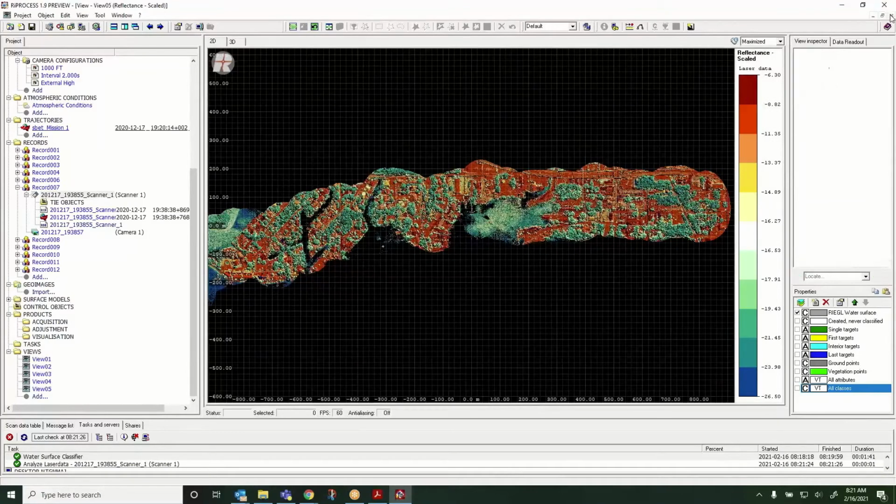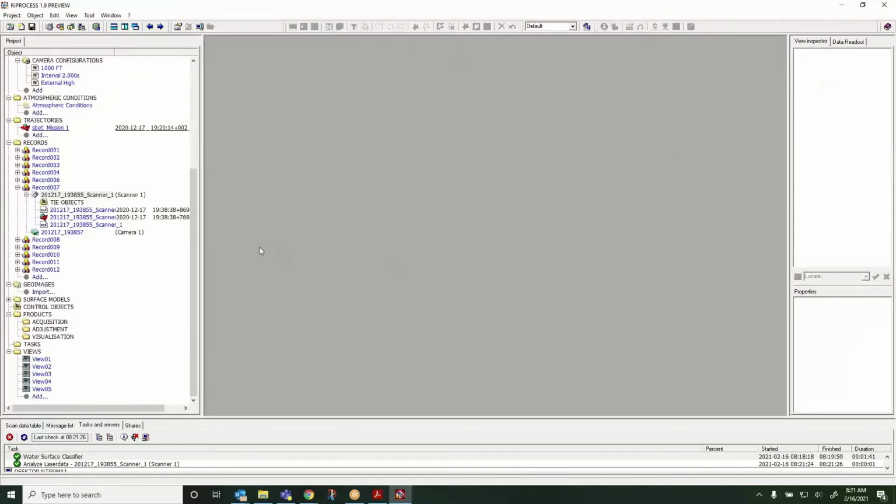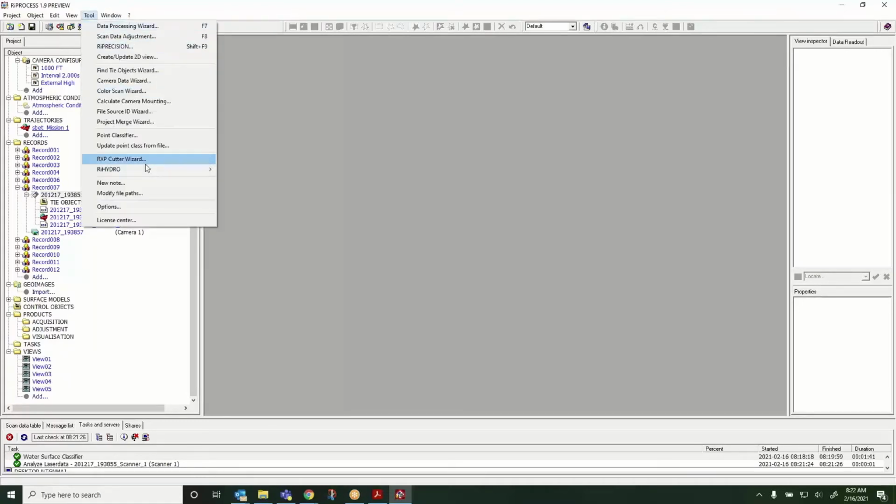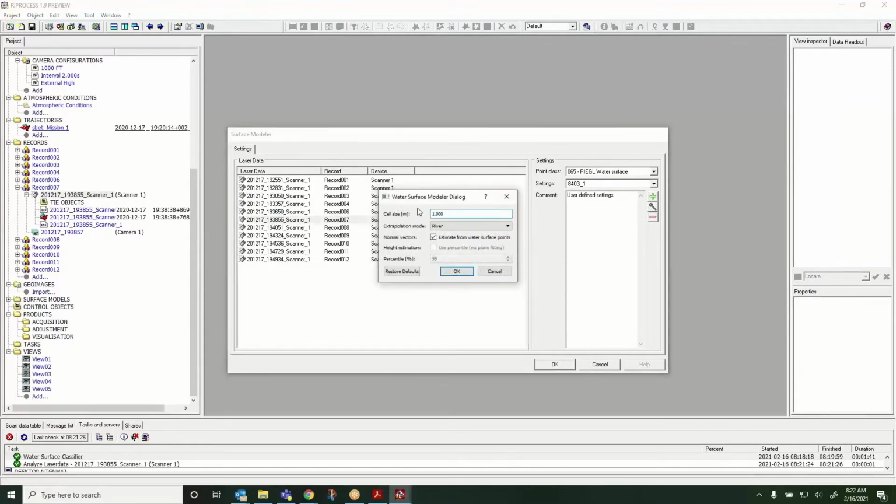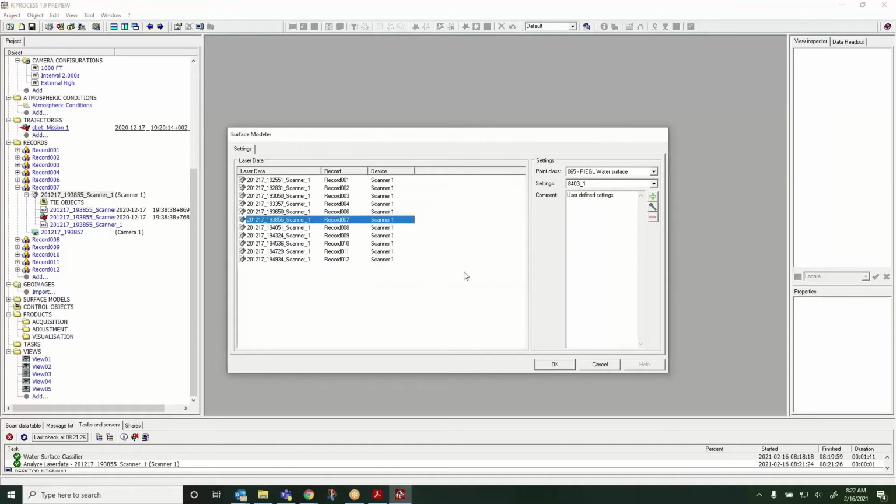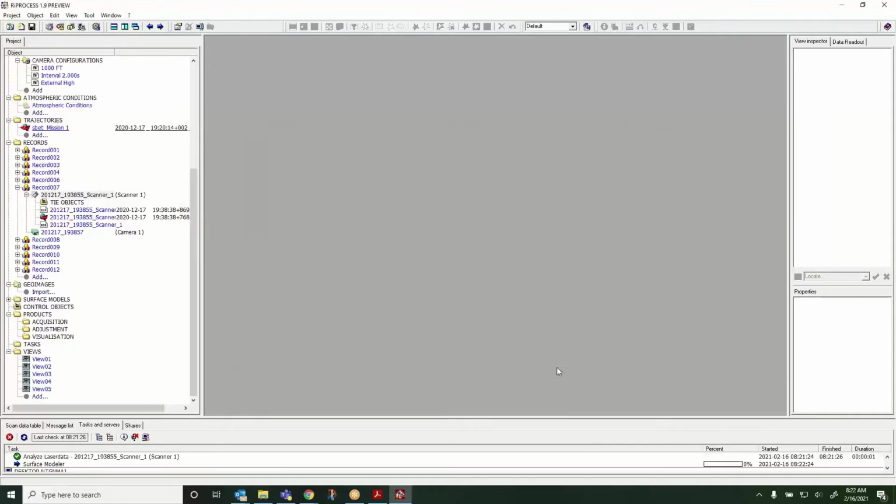So now let's go ahead and use those classified water surface models to actually create a water surface model. So again, we go to Right Hydro, water surface model. Go to record 7 here, just to take a look at one. Again, we're using a smaller cell size here to help us find some of those granular details along the shore so we don't pick up docks and other things. We'll go ahead and start that right off.